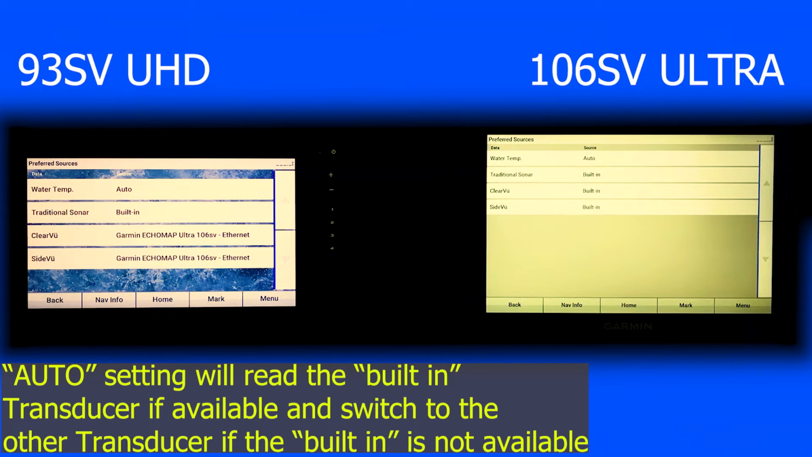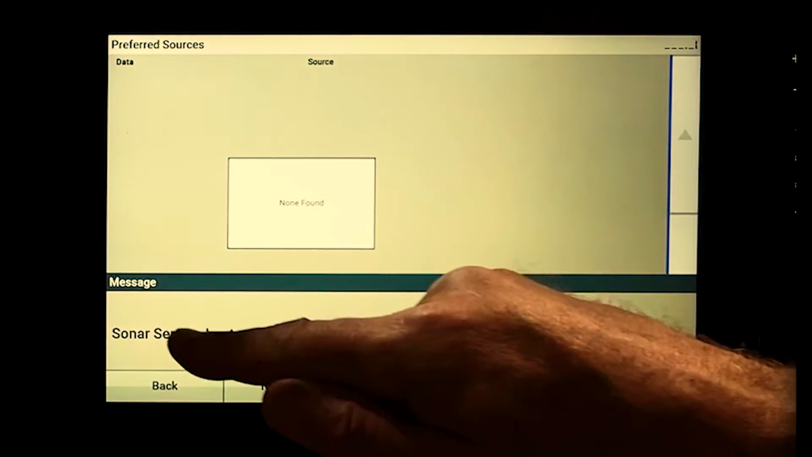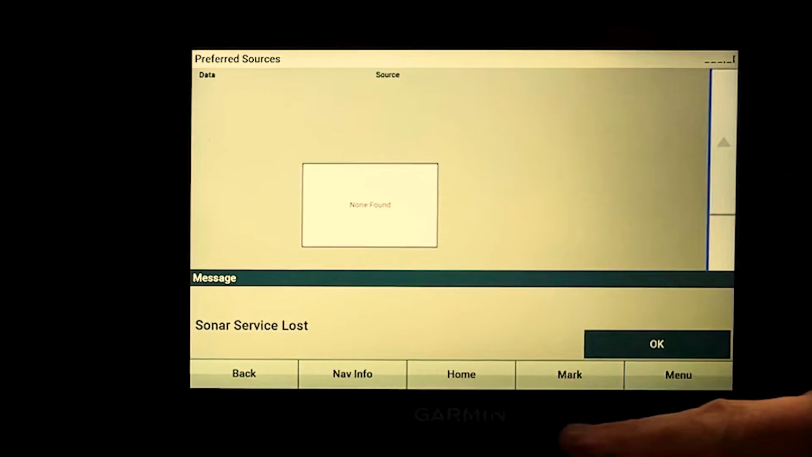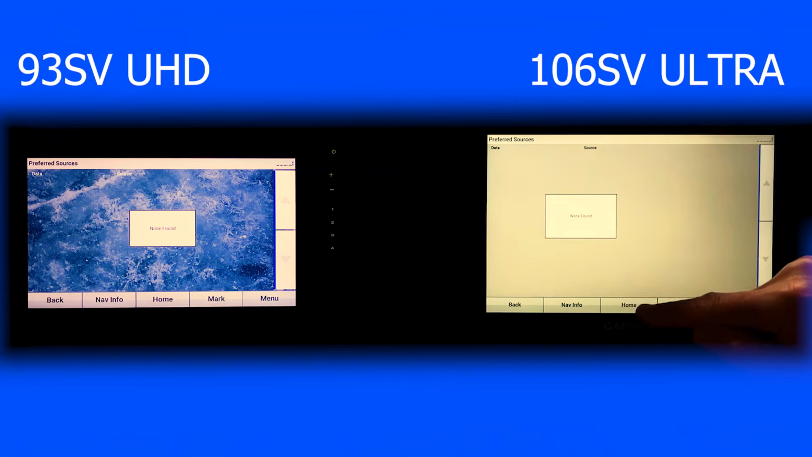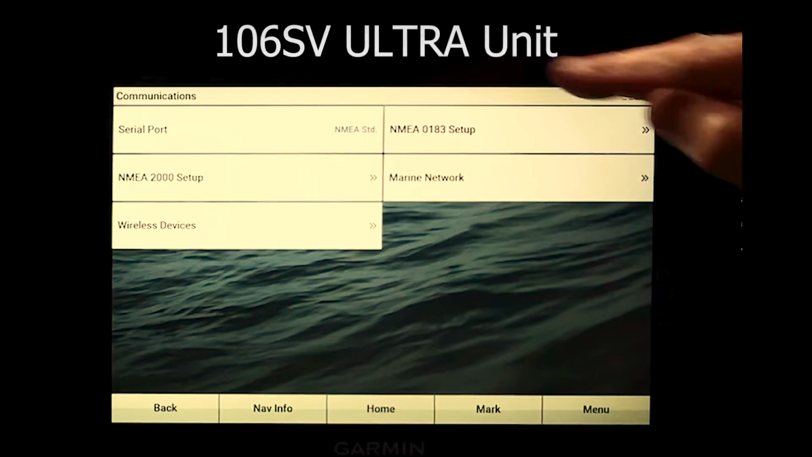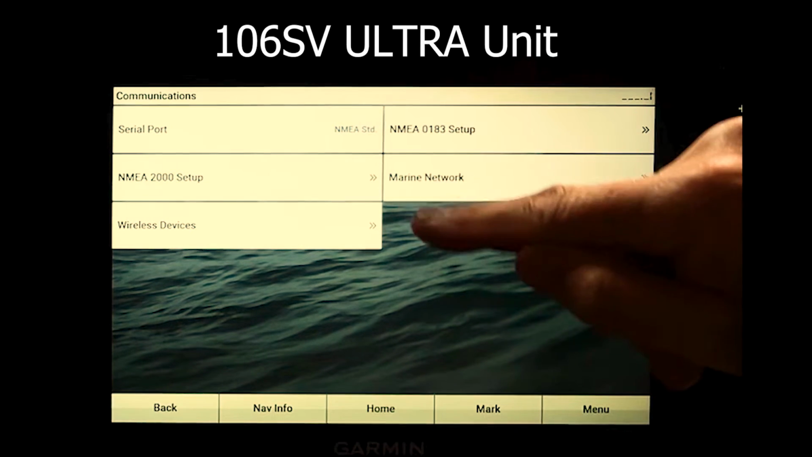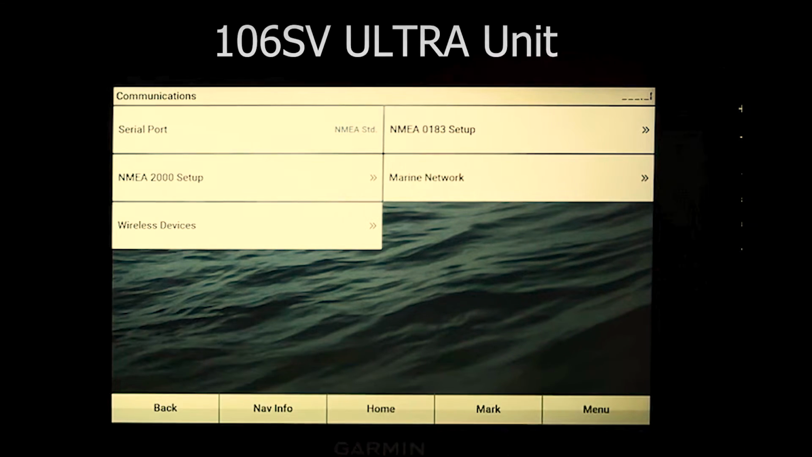So let's go ahead and unplug that Ethernet cord and I'll show you, because if you're setting them up one unit at a time, you cannot get to this screen. So let me show you. All right, so as soon as I unplugged it, I got sonar service lost. And if we go back home, go to our settings, go to communications, you can see there's not even a preferred sources on here anymore because the two units are not networked together anymore.